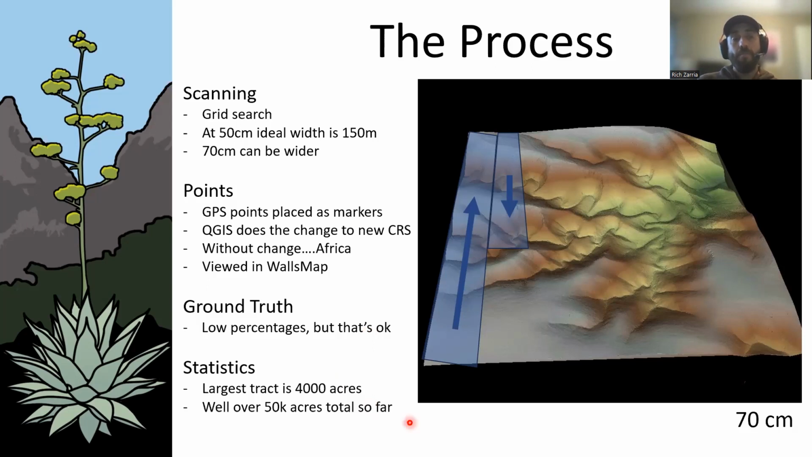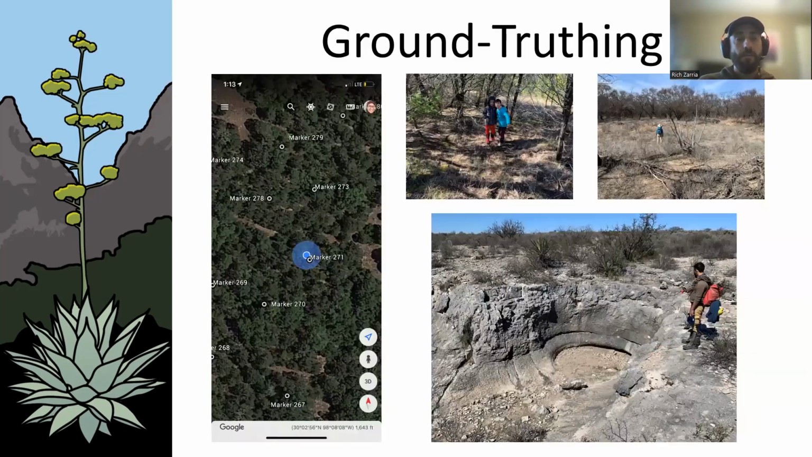But my largest tract is about 4,000 acres right now, and I've looked at well over 50,000 acres, and I wish I would have kept better records, but I imagine it's more. It's probably closer to 100,000. But I've really enjoyed doing this. I have the patience to sit in the evenings and put 2 or 3 hours a night into the stuff. So then ground truthing, this is the best part, really.